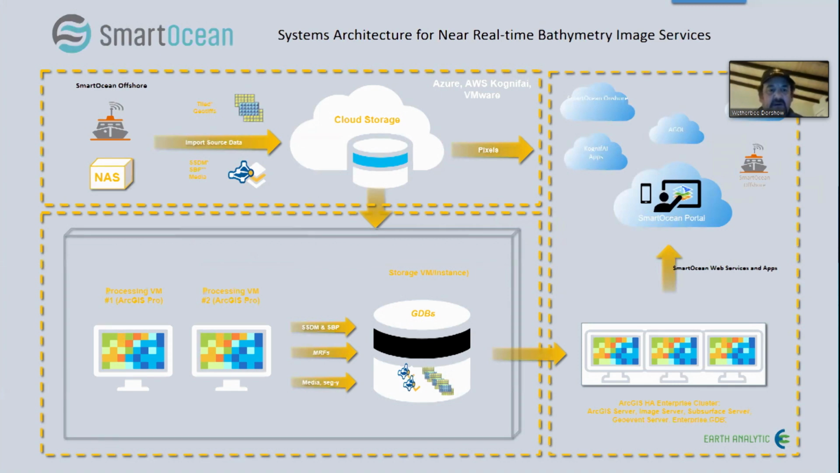One of the concepts here is bathymetry and how do we update bathymetric surfaces in near real time. And so this is a conceptual diagram of what we've implemented in Azure. Could also be done in VMware. We've been working on this with Kongsberg in particular with their new mapping cloud interface, which is built on Azure.